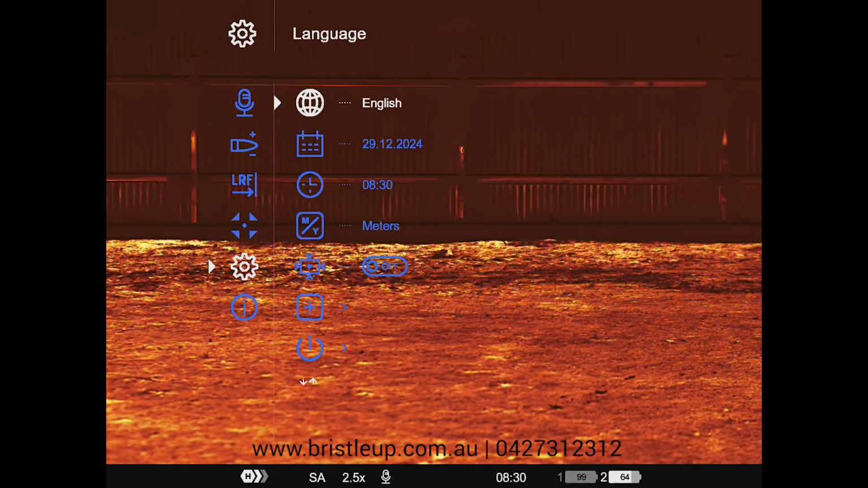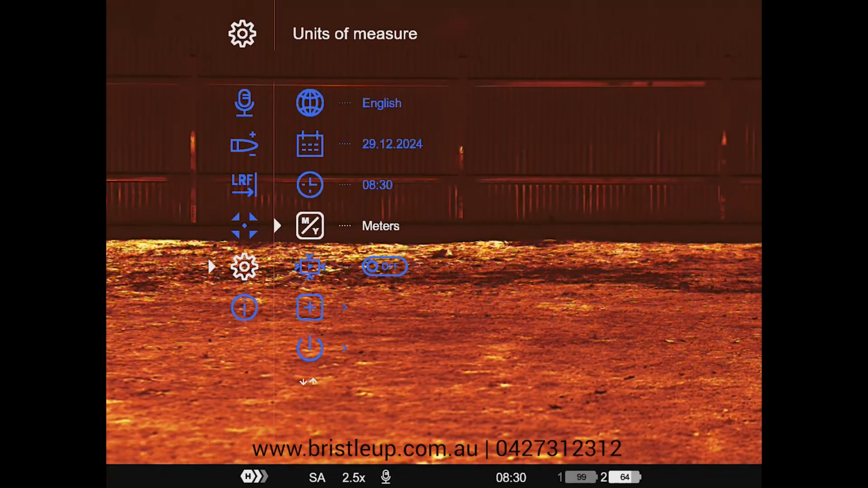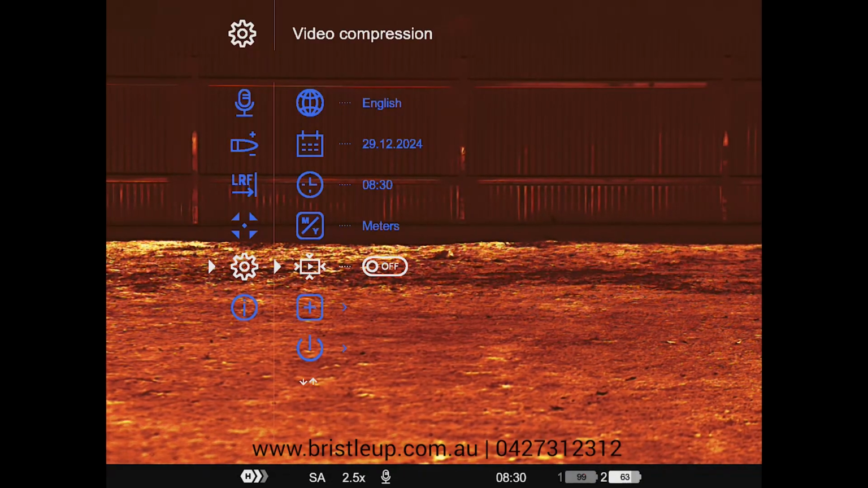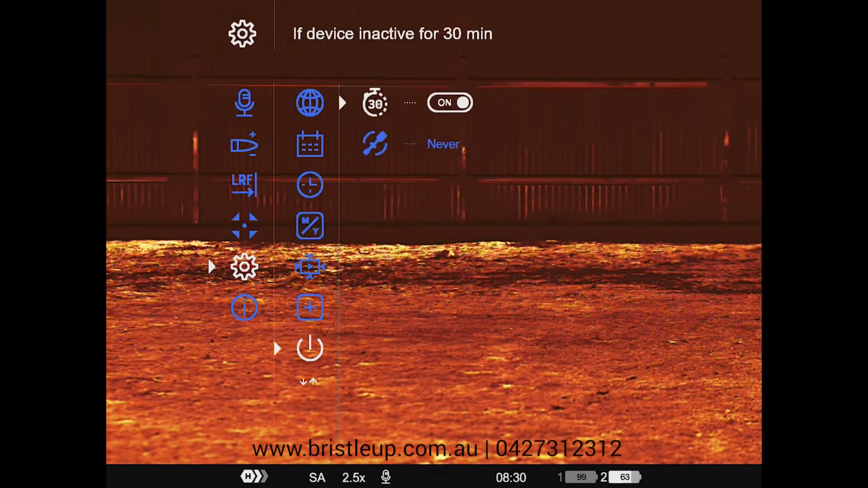Now in here you can set the language, the date and time, units of measure, so whether you want to be meters or yards, video compression, whether you want it to compress your videos or just try and keep them as high quality as possible. Most people want to have that turned off. And then we've got defective pixel repair and auto shutdowns options.